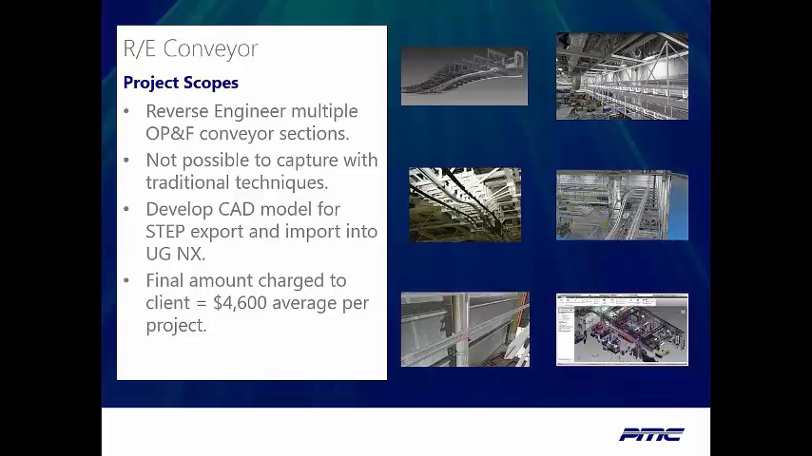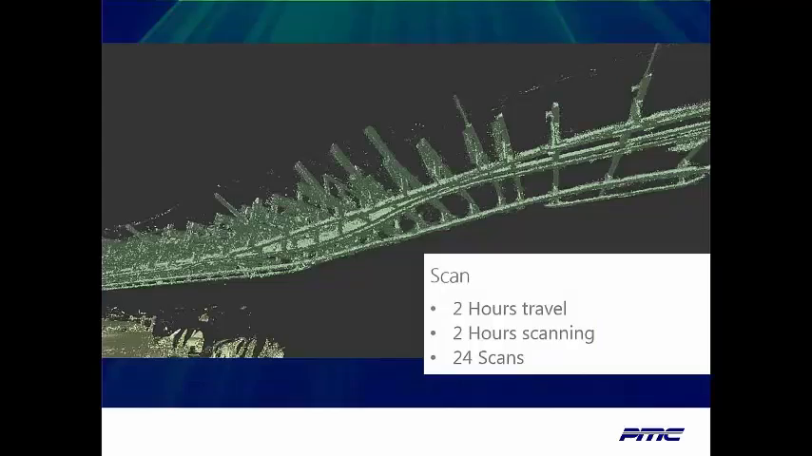So for the scan, we're completing the scan in about 2 hours of travel time, and then 2 hours of scanning time. In that time, we're doing around 24 scans.